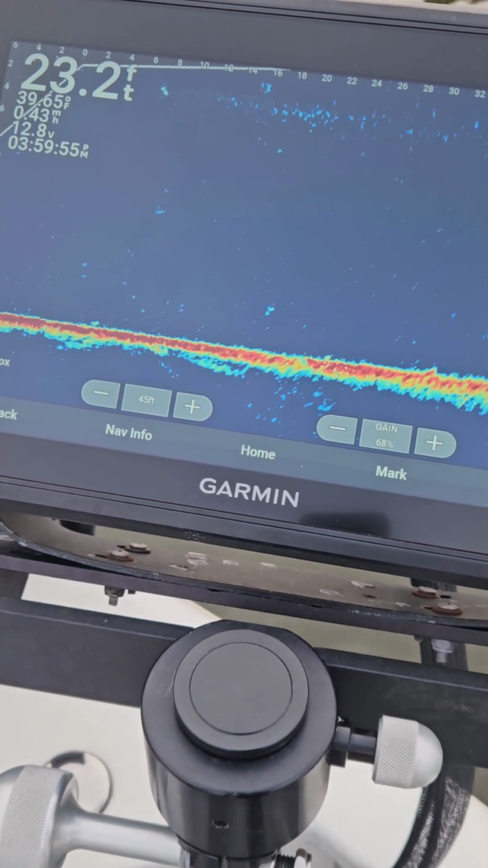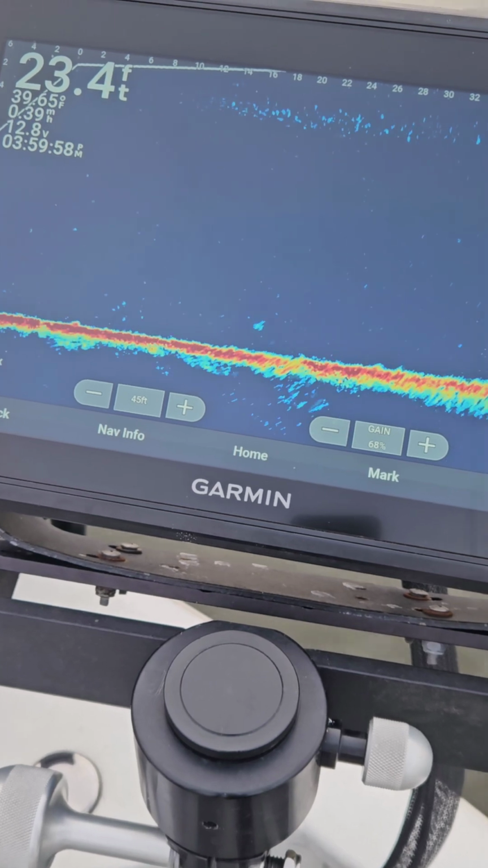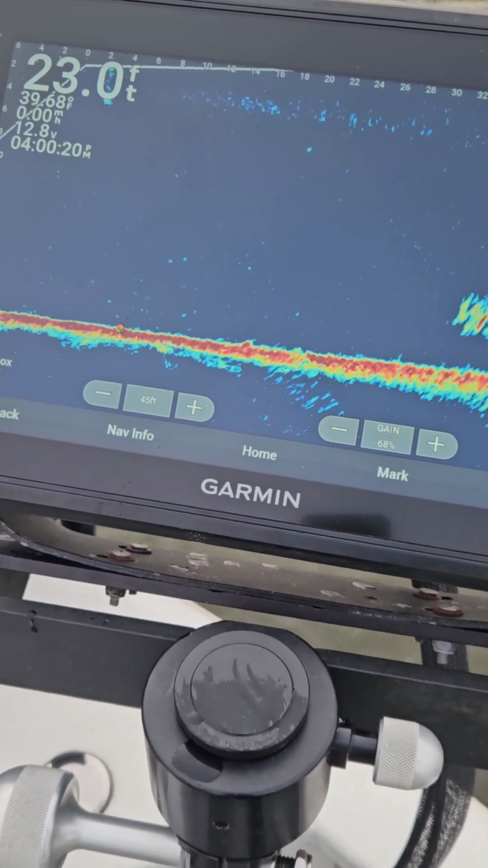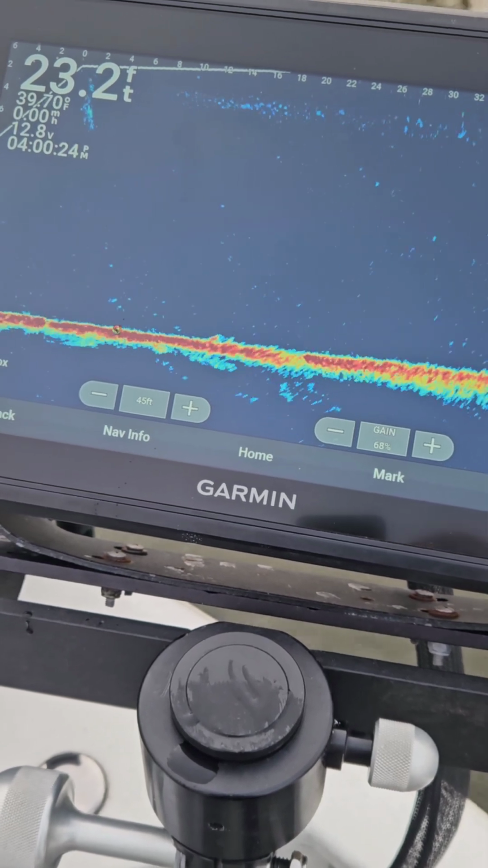That fish wanted it moving. That's a decent fish, too. Oh, man. Yeah, a fish wanted to move. I had a fish earlier that didn't want to move. They're all going to be a little bit different. Let's see if we can get another.